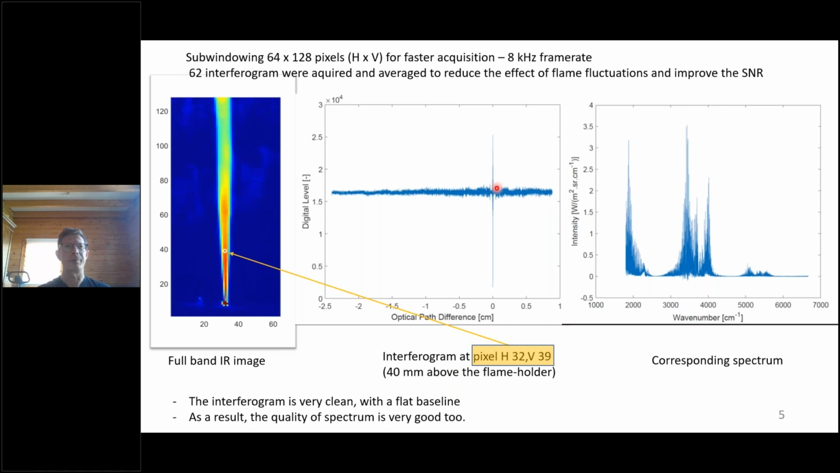If we do the Fourier transform of this interferogram, we obtain the spectrum. So this is the spectrum corresponding to the emission of the flame at this position.